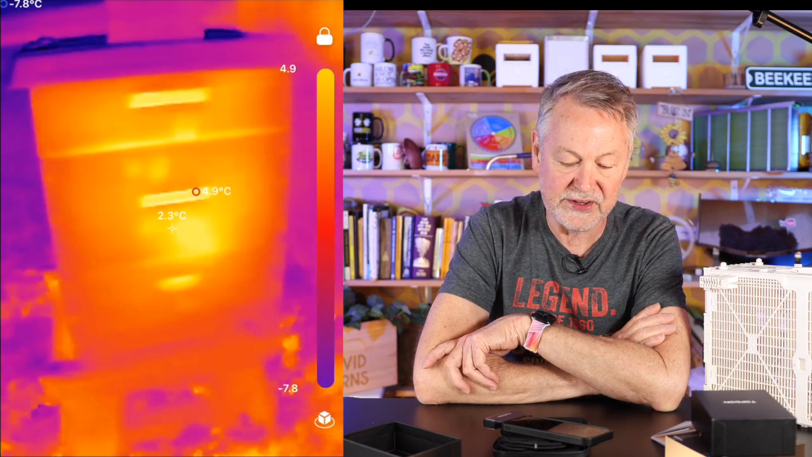And you can tell that the bulk of the bees, it seems like to me, are down below that queen excluder, although it seems like heat is still rising up into the top there. So most of the bees are down below.